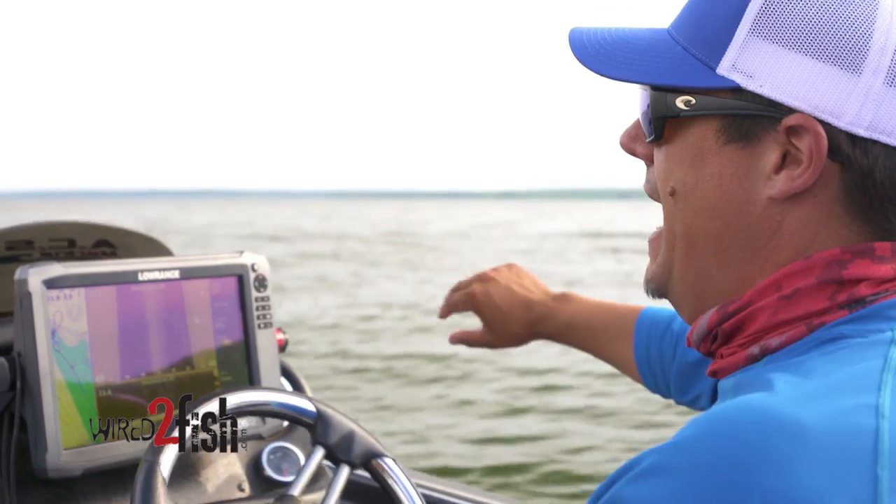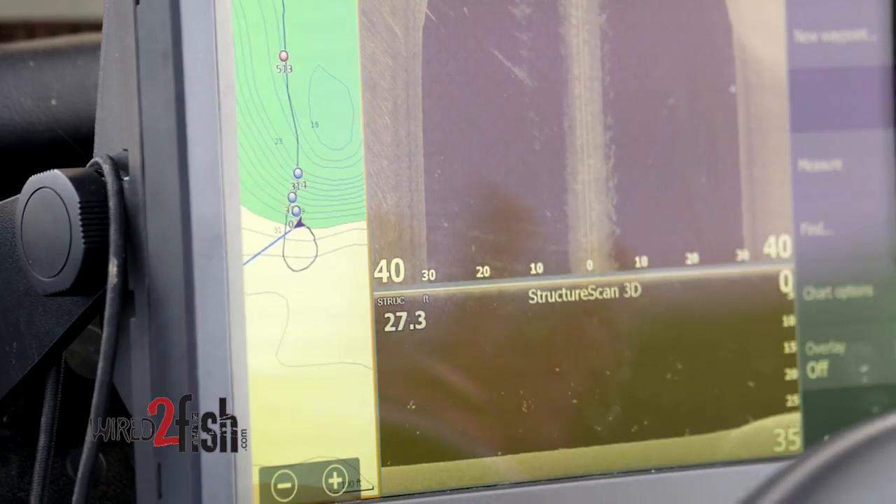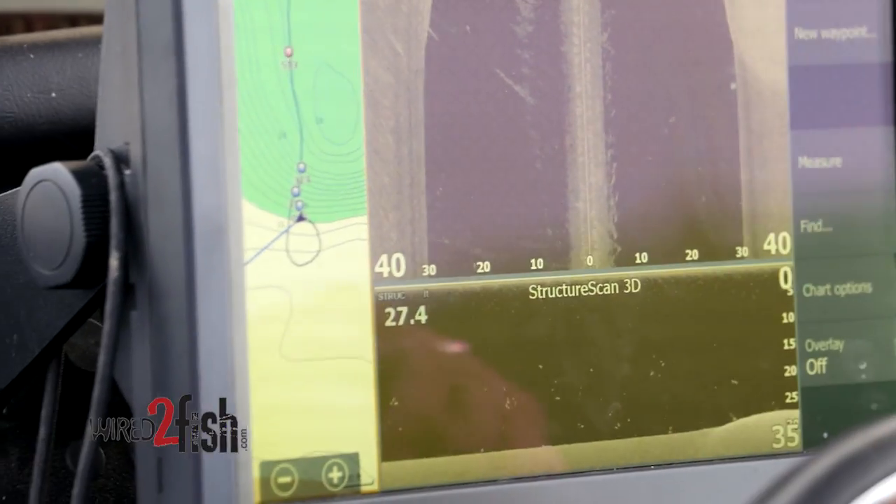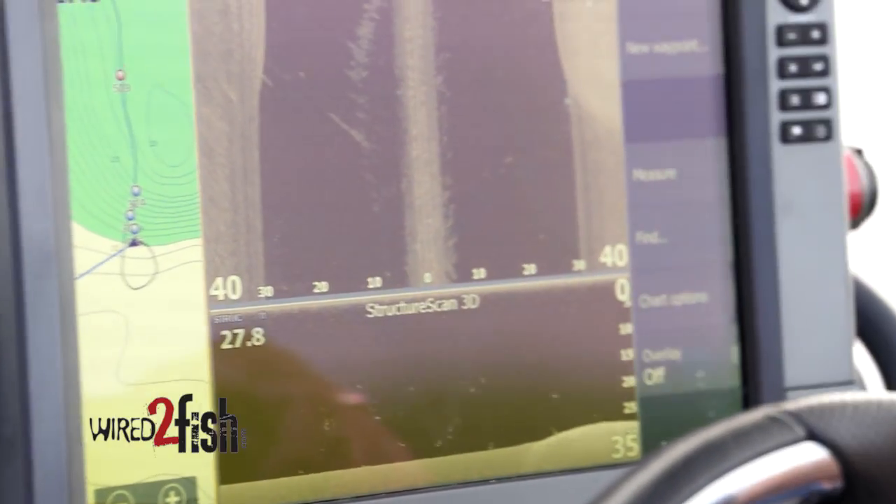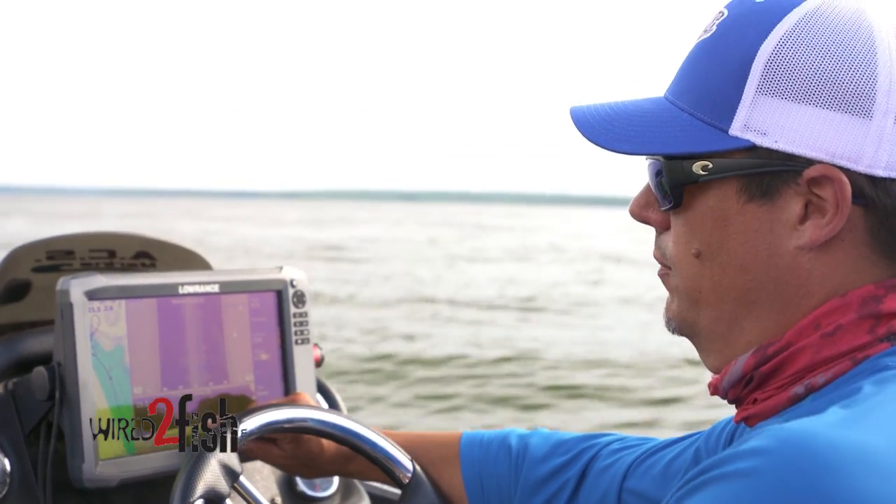I've spent a ton of time going up and down these ledges, and people will see this stuff and go, man, look at all the bass. None of those are bass. Those are all Asian carp. What I've learned is when they're bass, they are locked to the bottom. They'll be dunk, dunk, dunk, dunk, all along, just in a real tight group.